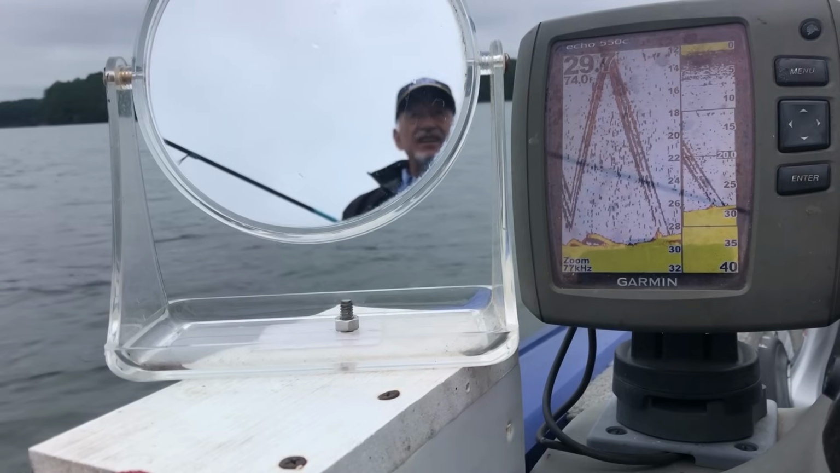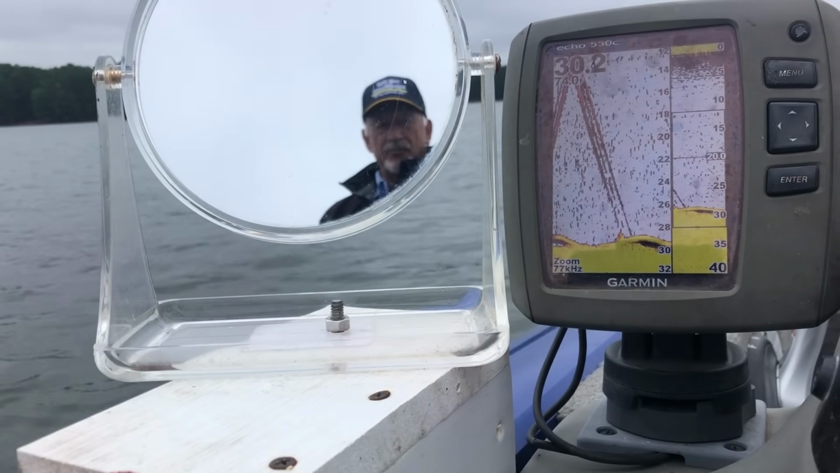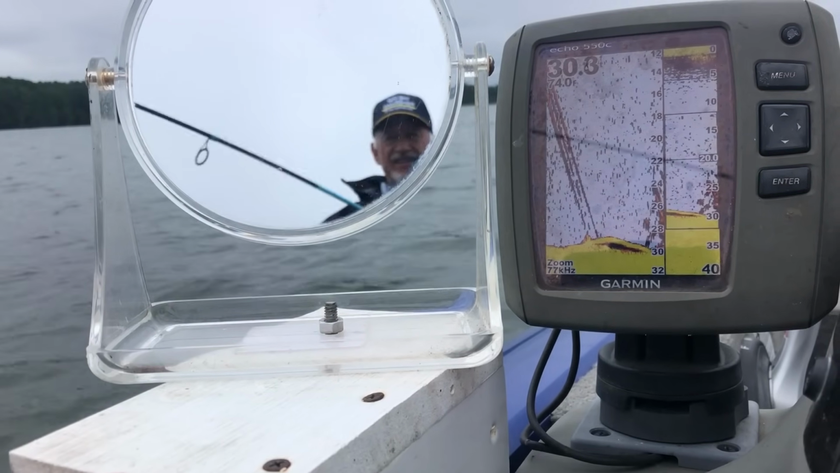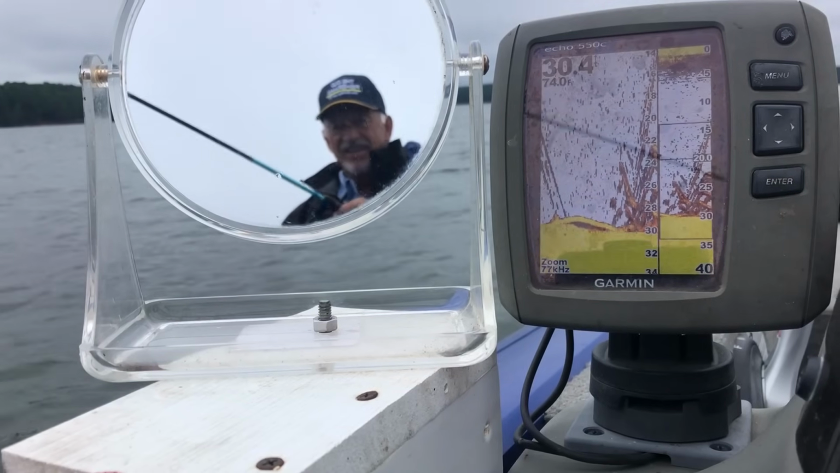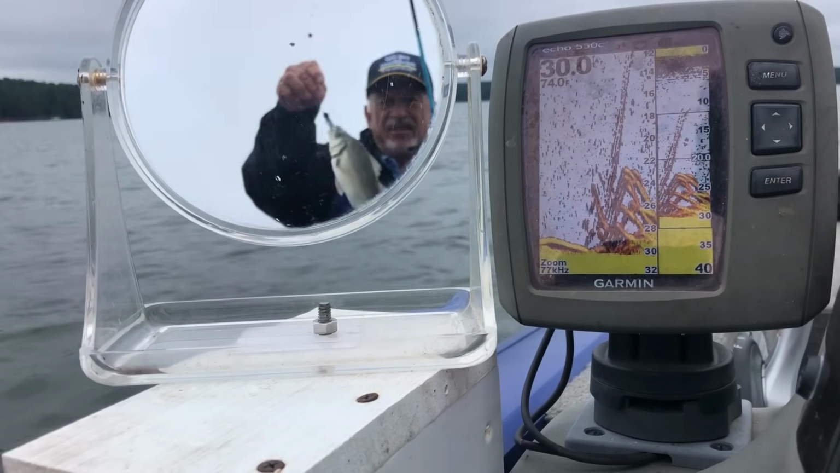Oh, got off. See if we can get them going. I know they out here. We just got to get on a sweet spot. There he is. That's a good one. That's a good one. And getting a little bit smaller now. Hey, ain't a bad one though. Look, ain't a bad one.